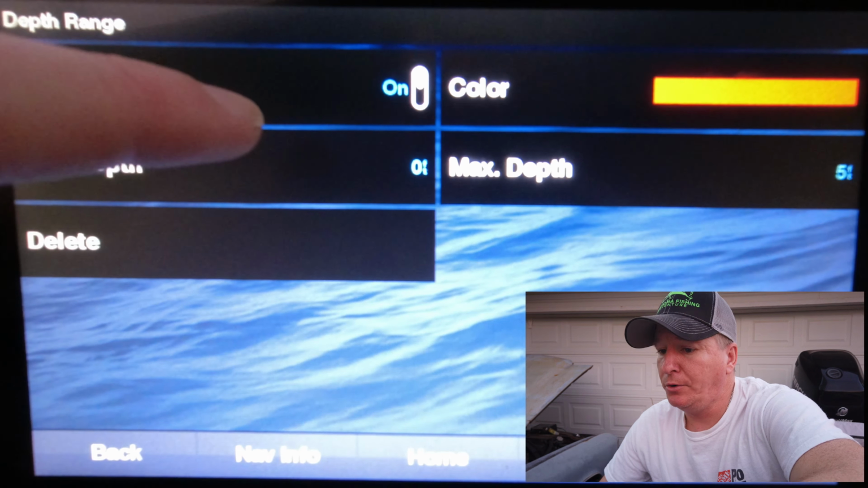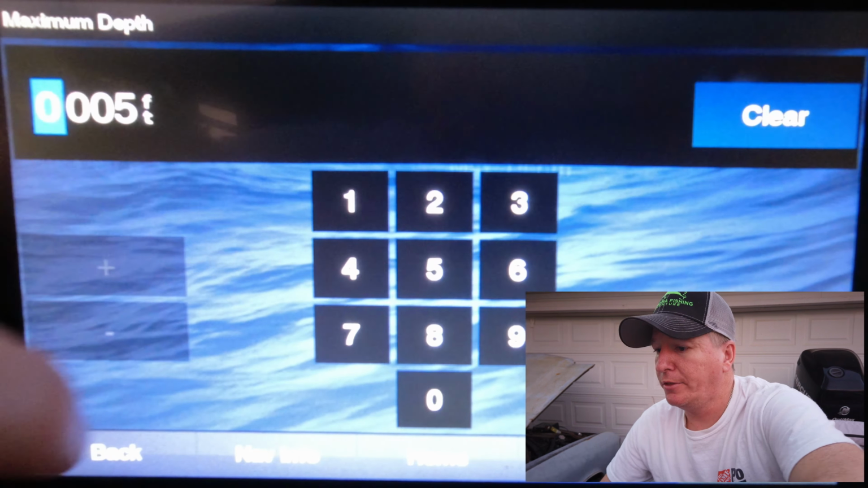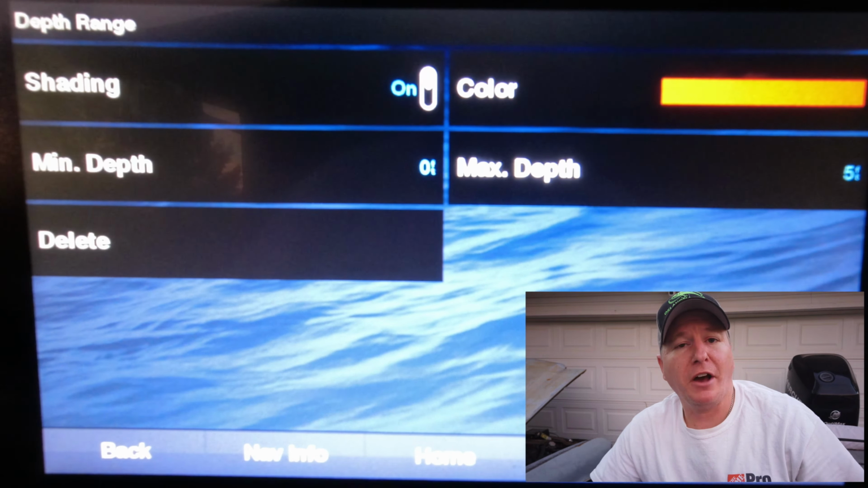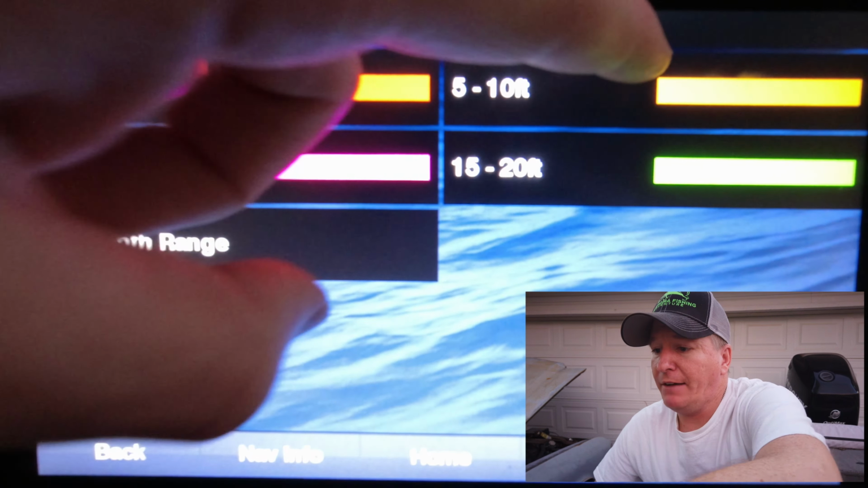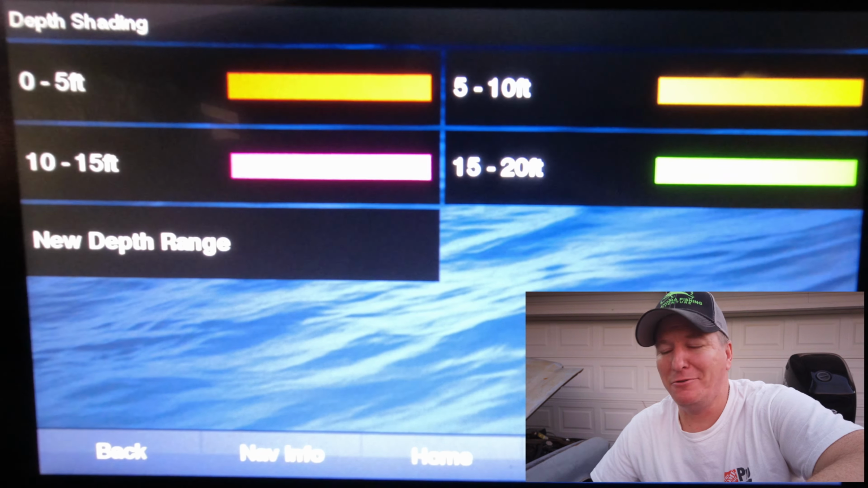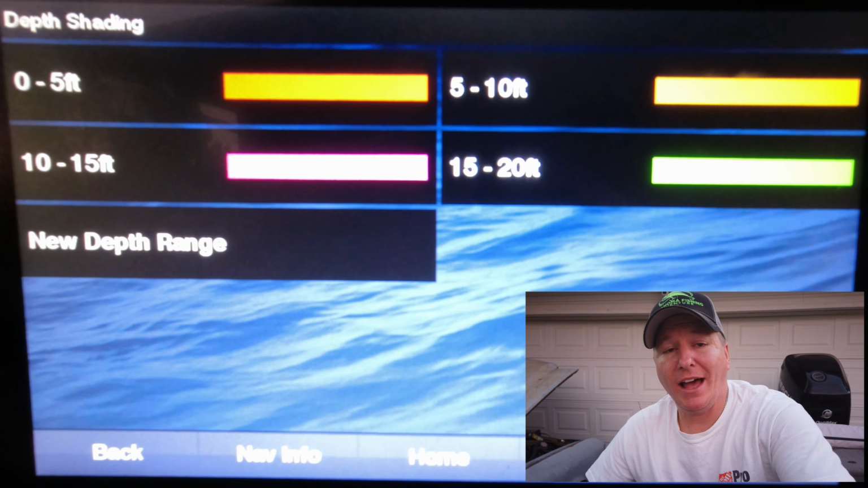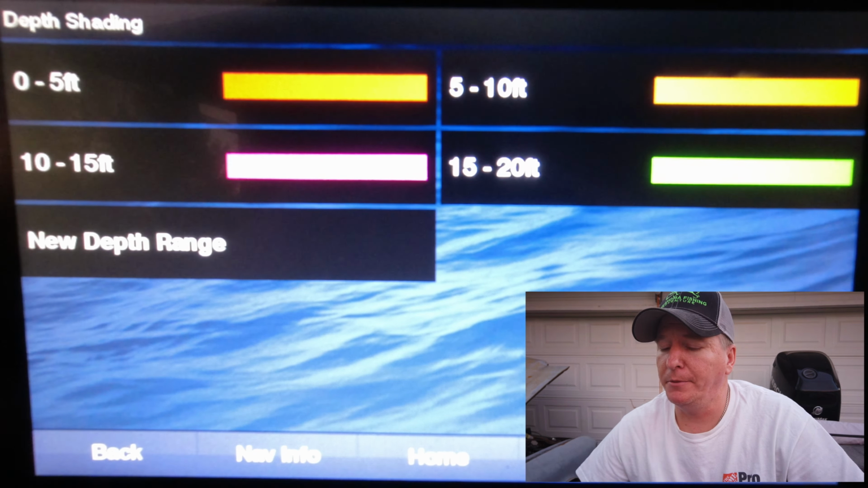And then if you wanted to do your own custom depth, if you click the minimum, you can set the feet, or the maximum, and you can set the feet. So my red is 0 to 5 feet, because you should use caution when you're trying to run through that kind of depth. 5 to 10 is yellow as well, just a cautionary color, just lets me know, hey, be careful, there could be a rock pile or brush pile. And then the deeper colors, doesn't matter, you can set them whatever you want. Typically I like green as the depth that I'm targeting, just because green's easier to keep track of.